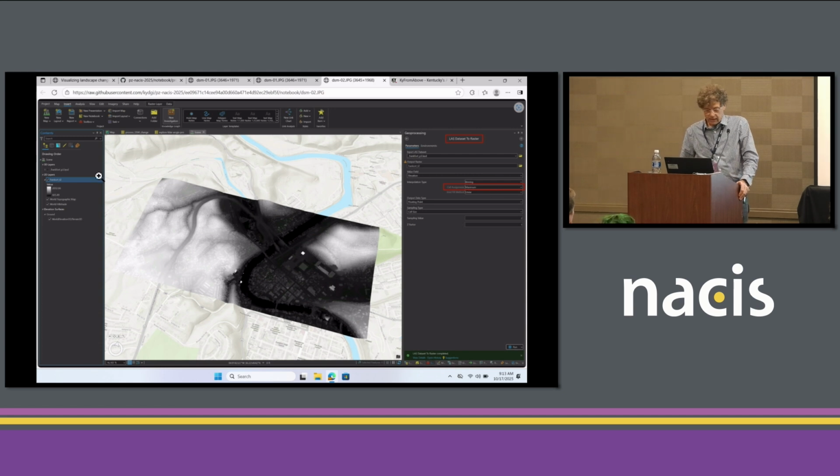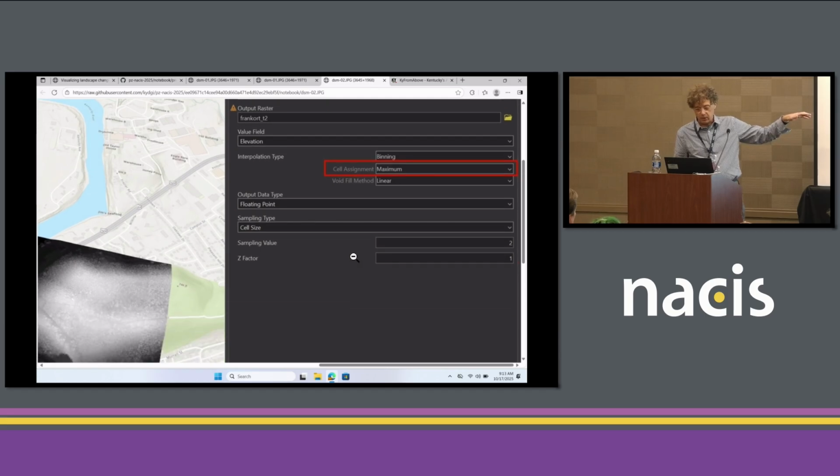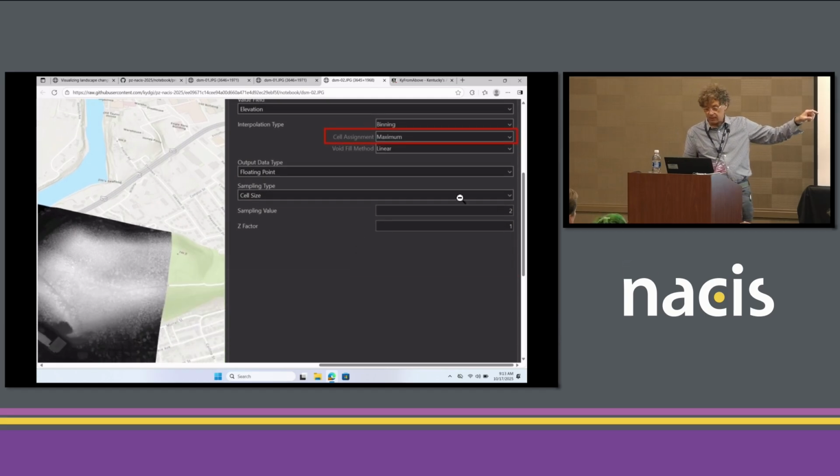And then when we create the actual raster, so we take this point cloud, we rasterize it, we use this tool LAS dataset to raster, and when you interpolate, you'll need to pay attention to the cell assignment, the cell size, so you'll have to determine that from the density of your point clouds. You probably have guidance from where you pull that point cloud as to what that sampling value should be.